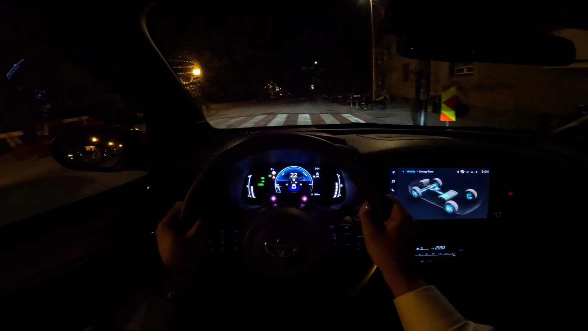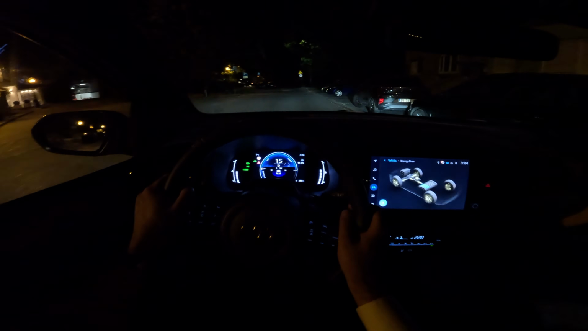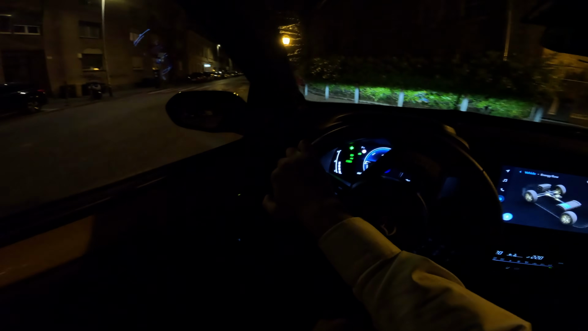And here I want to show you the turning circle because it's so impressive. So I will turn here. Take a look at this. And that's it.